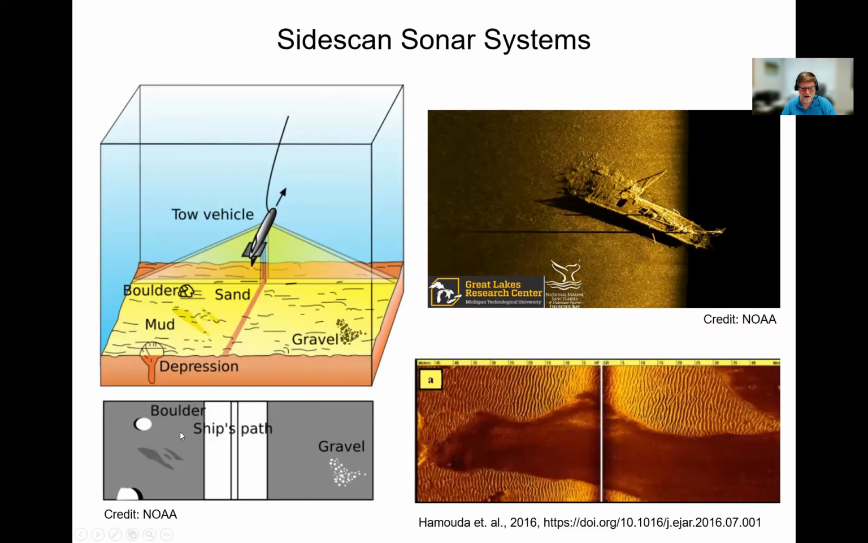Tonal qualities of the bottom tell you something about the coarseness. If you have a generally sandy bottom, if you have muddy sediments associated with that, they will send back less energy and look darker. If you have gravelly or shelly sediments, they will be brighter and send more energy back.